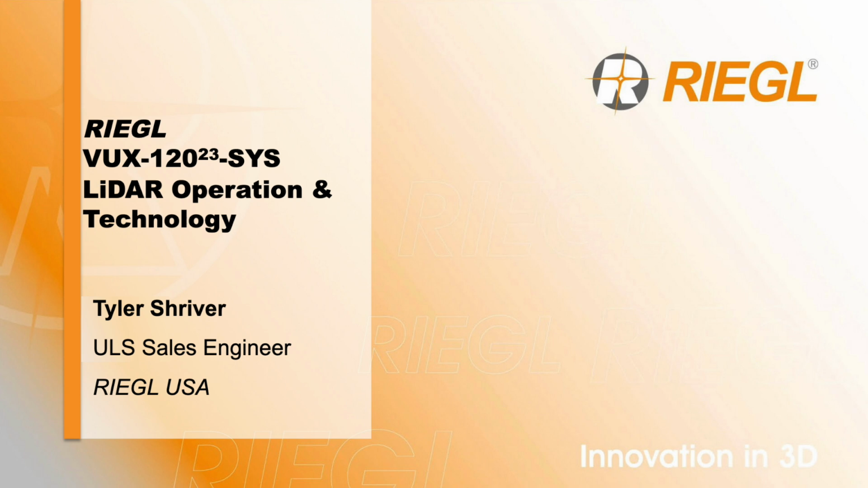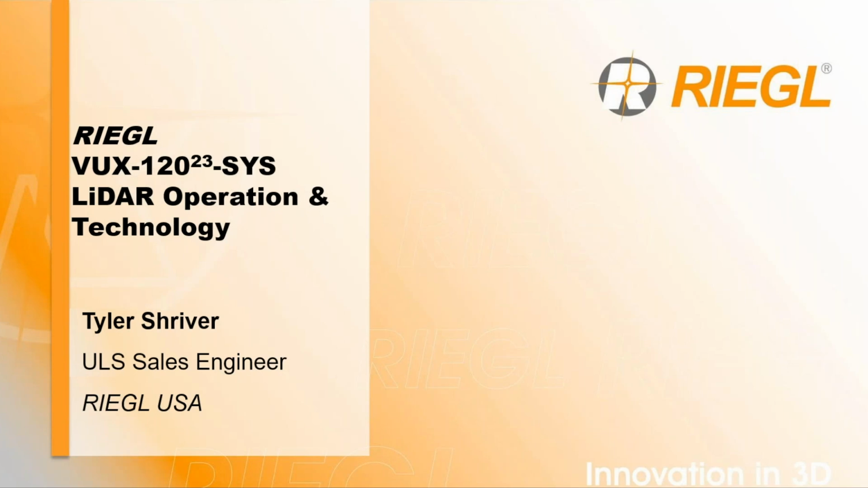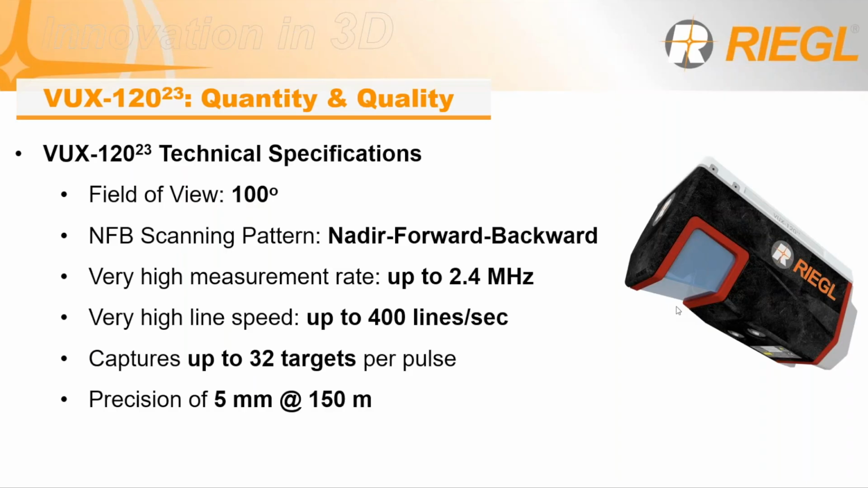To start out, we'll discuss the VUX-120's capabilities. The VUX-120-23 is one of our highest end UAV LiDAR scanners, providing highly accurate and highly dense data for any of your surveying needs. I'm Tyler Shriver, the ULS sales engineer here at RIEGL USA. I work with anything drone related here, from integrations all the way to testing these systems and selling them as well. With the VUX-120, not only are you getting quantity of data, you're getting the quality of data as well.